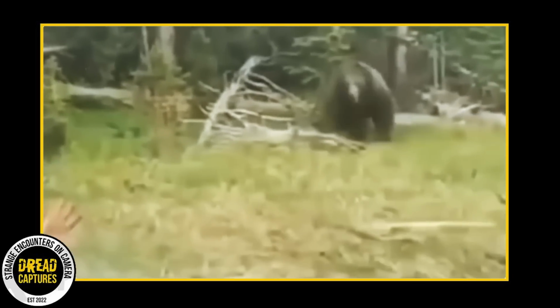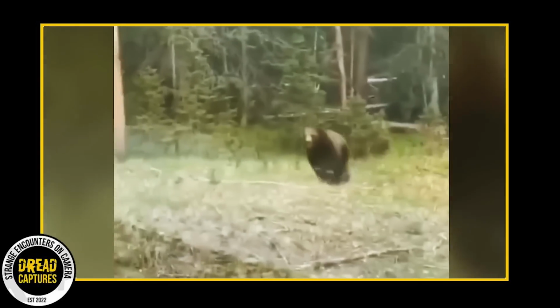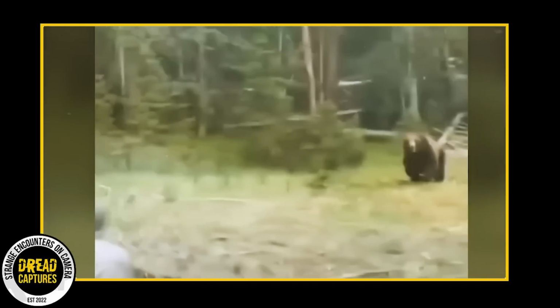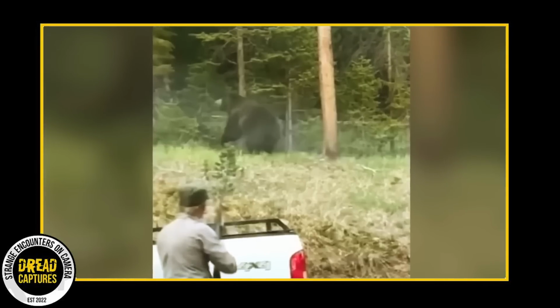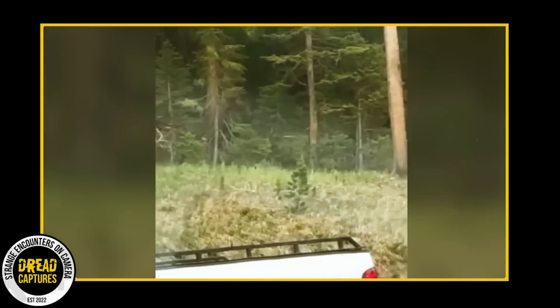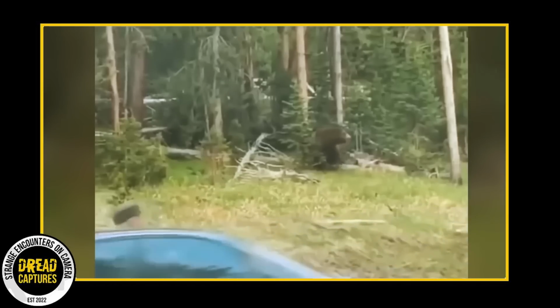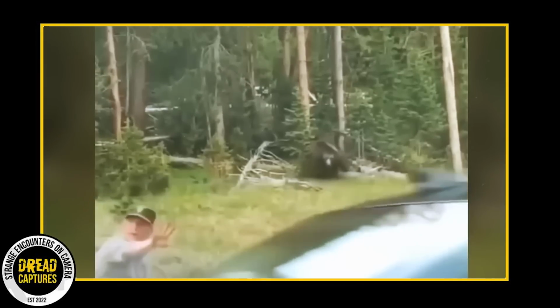A park ranger on duty had a close call when a bear appeared out of nowhere. Fortunately, the ranger was near their vehicle and had a firearm on hand. A few warning shots were fired into the air, which were enough to make the bear think twice and retreat. One can't help but wonder what could have happened if the ranger had been less prepared or less experienced in dealing with such wildlife encounters.